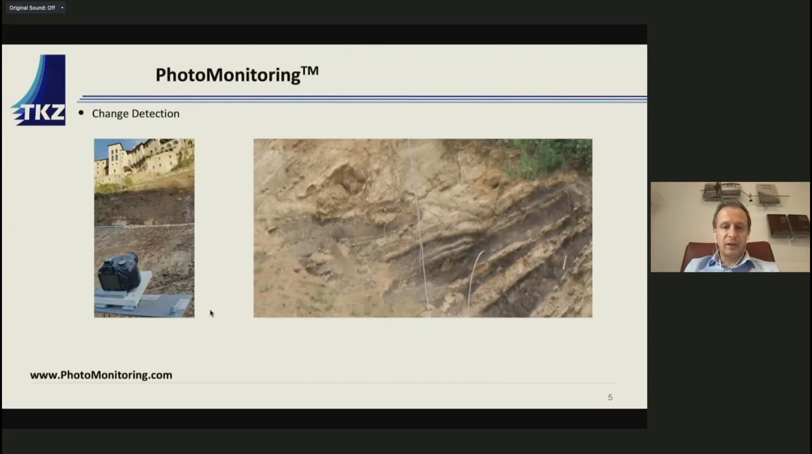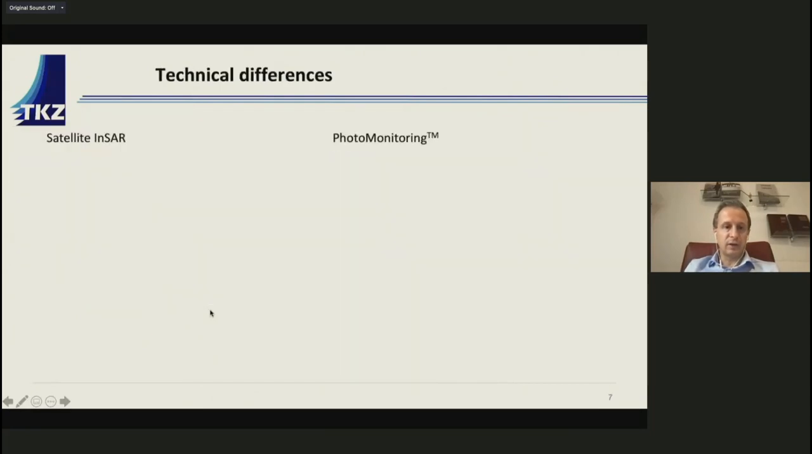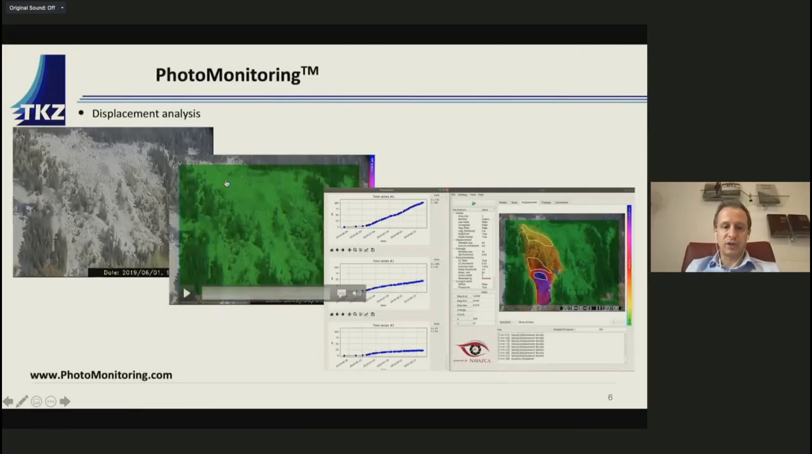The same thing can be done if you have not just two images, but several images. Also taken with a ground-based camera, you can have a real movie of the movement. In this case, you can see a huge landslide in the northern part of Italy.